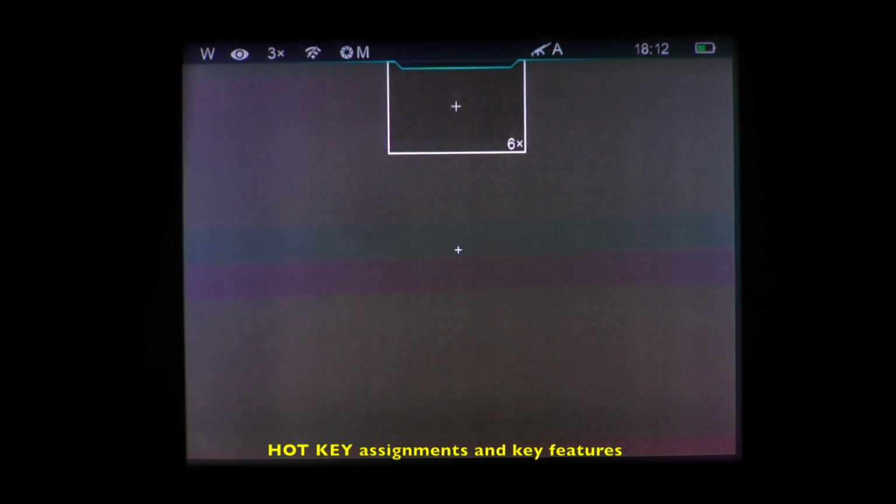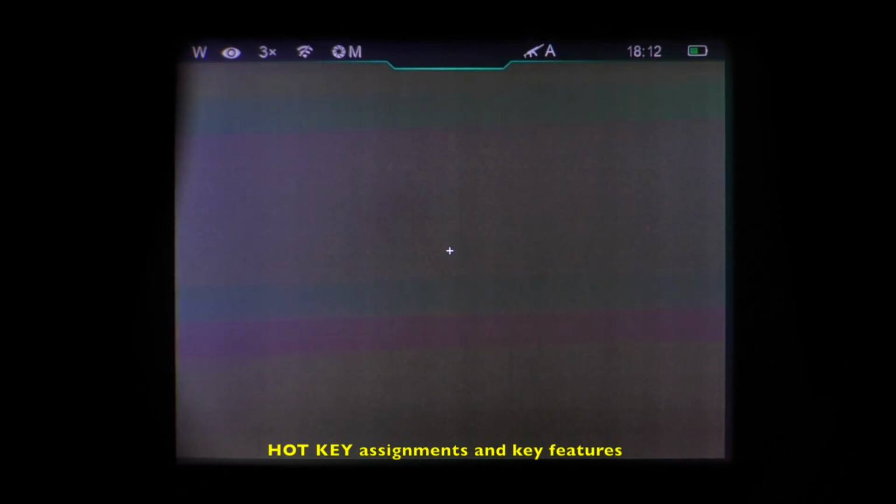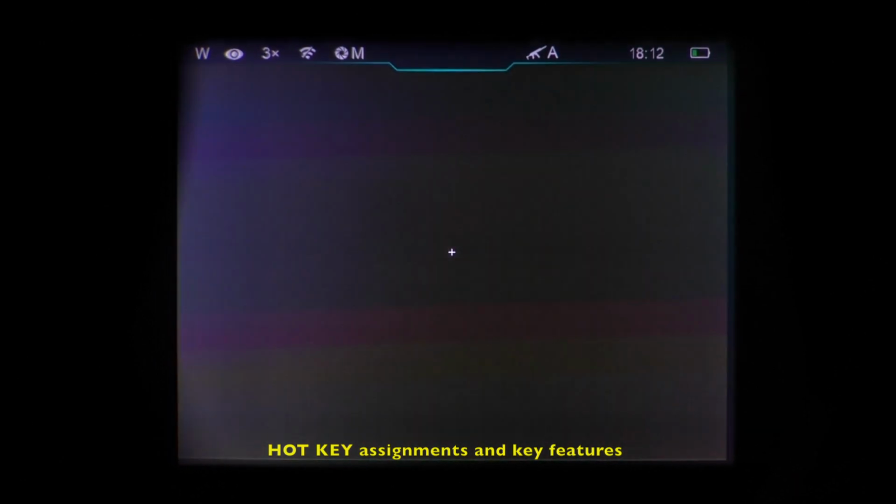And then the front and back buttons held 2-3 seconds, that goes away. Picture-in-picture goes away. Interestingly enough, there is no option selection in the long menu to activate or deactivate picture-in-picture. So the only way to do it is through those hotkey assignment buttons, front and back together at the same time.